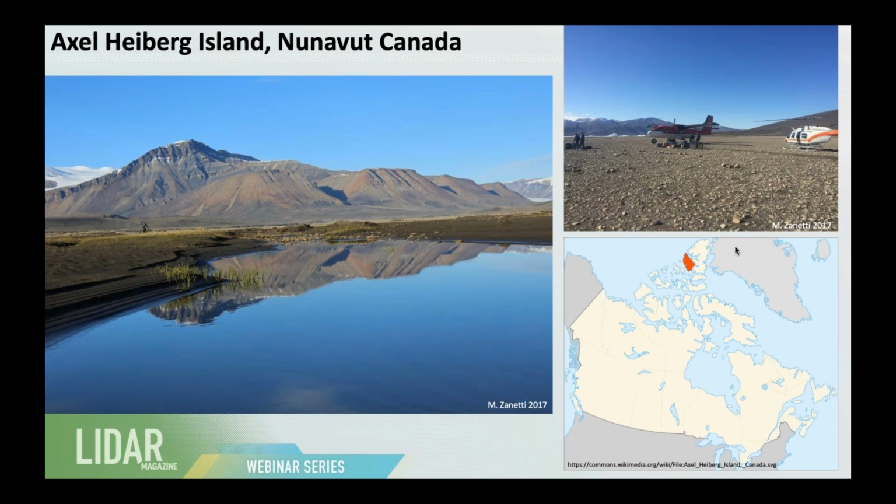And so we went there to study that terrestrial process and also compare the high Arctic to Martian terrain. We find that there are a lot of similarities between the cold and relatively dry climate of the high Arctic and the very cold and very dry terrain on Mars.